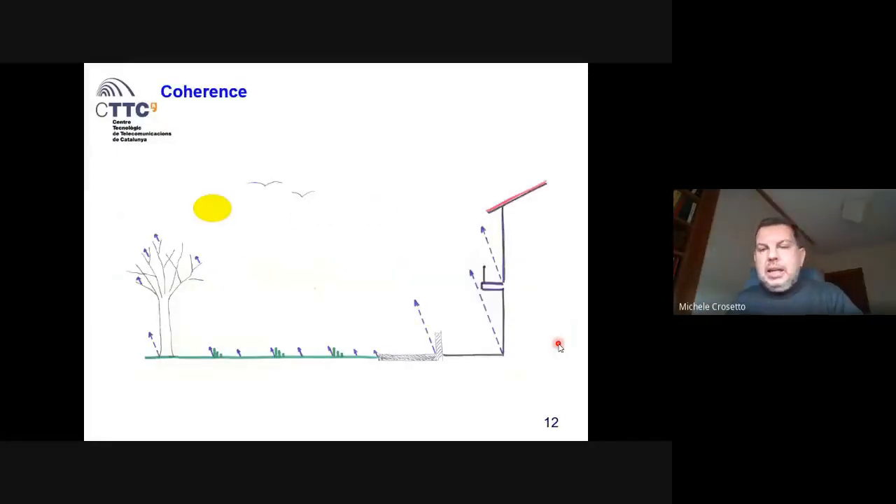I show you here a scheme which is true for satellite data, but the concept is the same. We send the microwave, which arrives on the ground, and we have a strong response from the building, from the balcony of the building, etc., while we get some weaker response from the grass and from the tree.